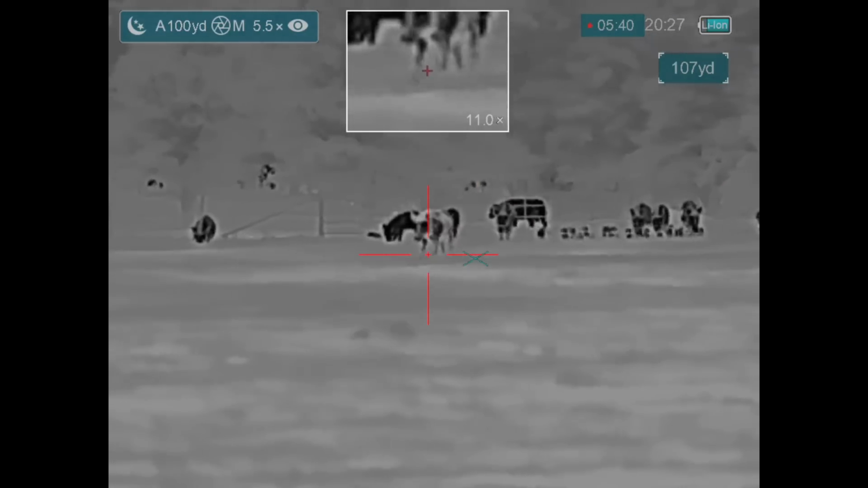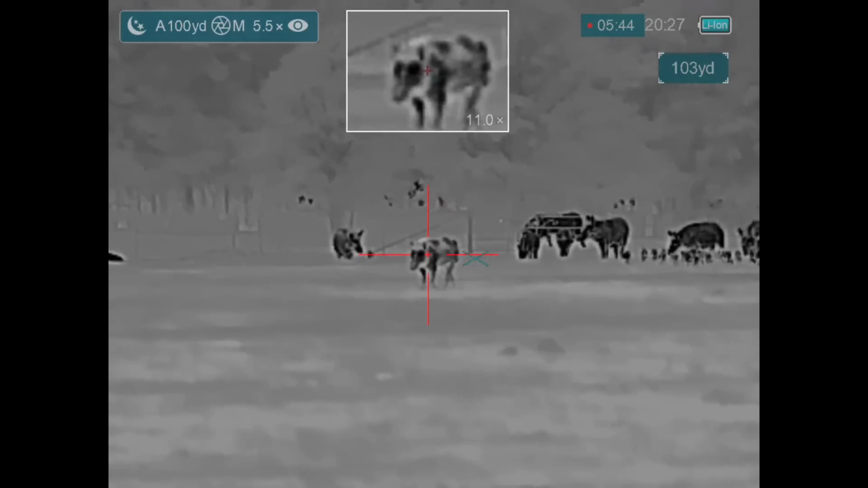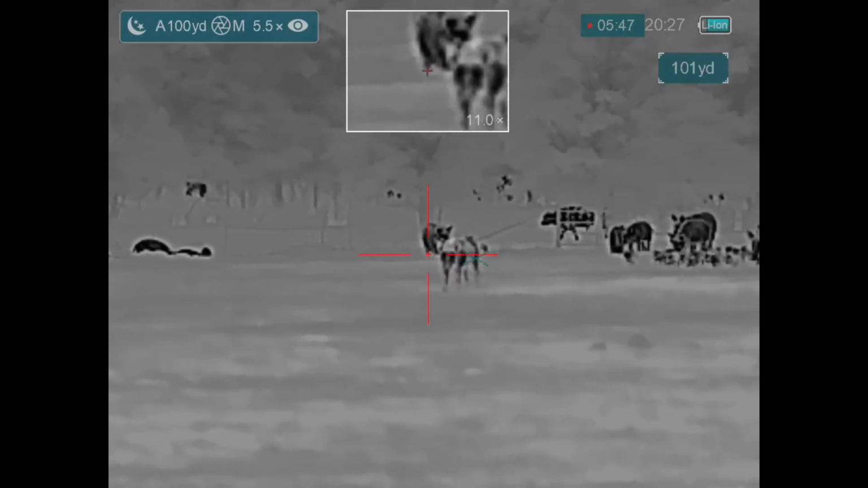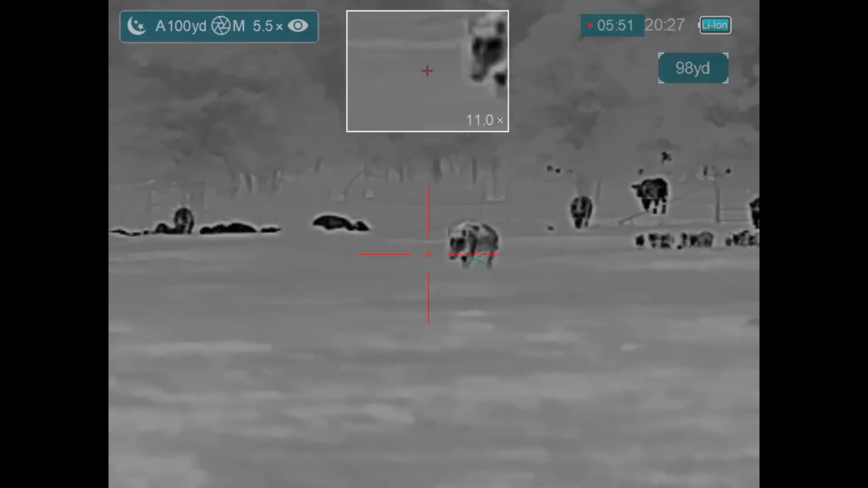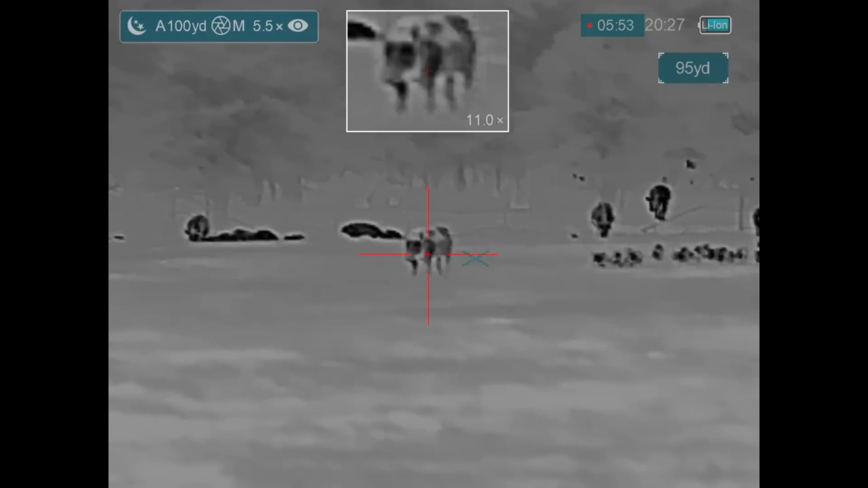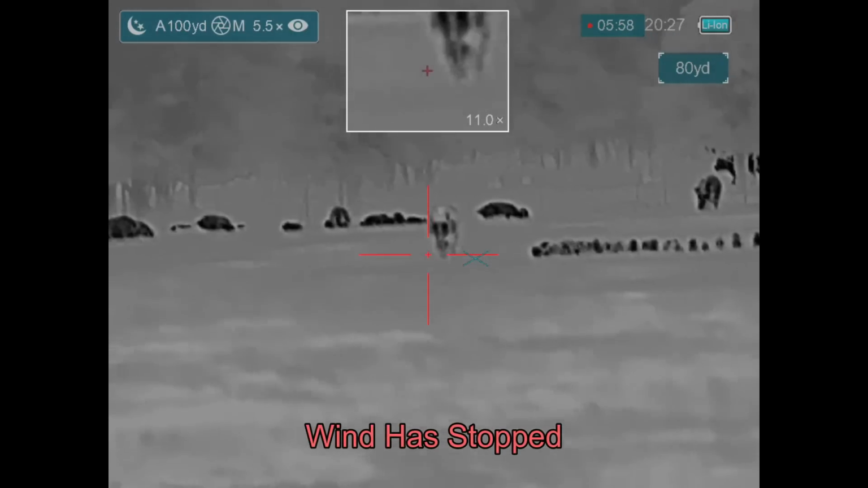Again, another young boar, and look what he's bringing with him. Looks like some other adults. One of those is going to be a sow and a whole passel of piglets. And I still don't have a shot at this point. Fortunately, the winds are not such that they're blowing towards the hogs. They're not noticing that I'm here.